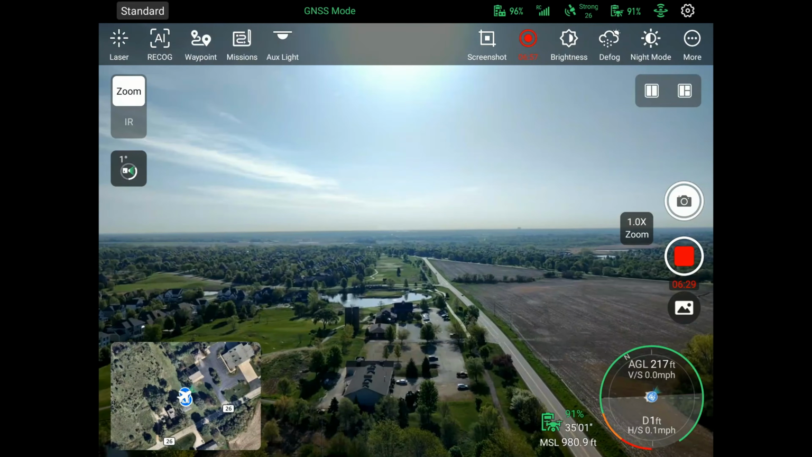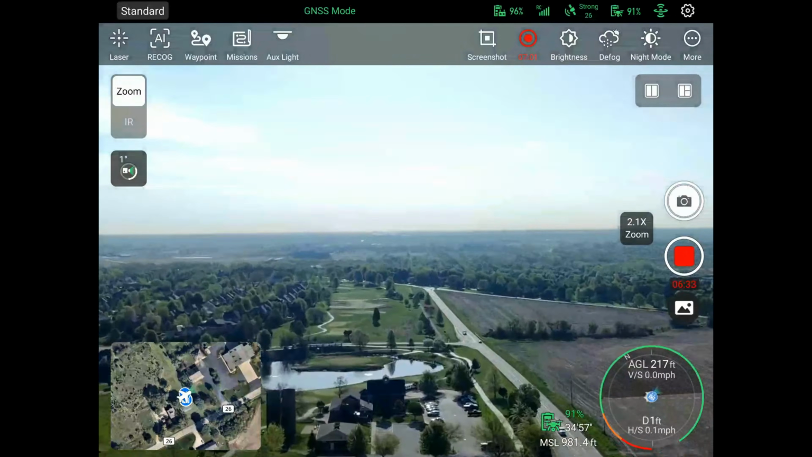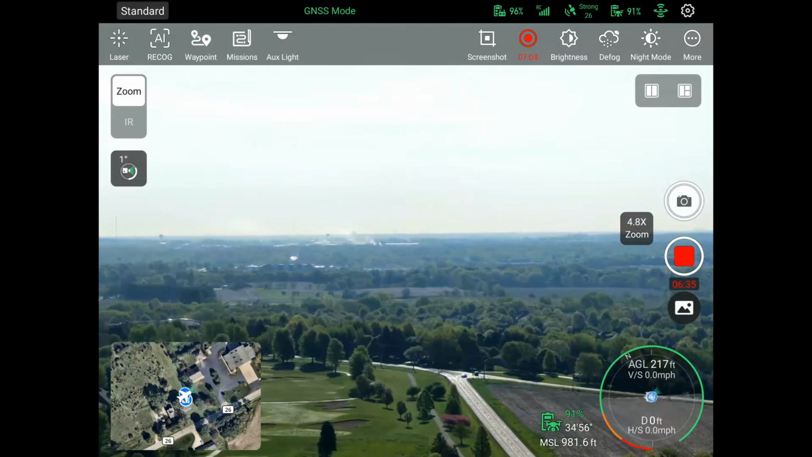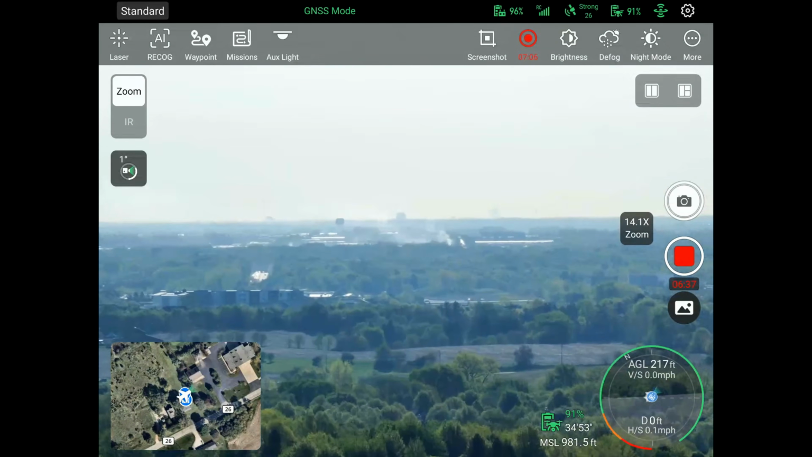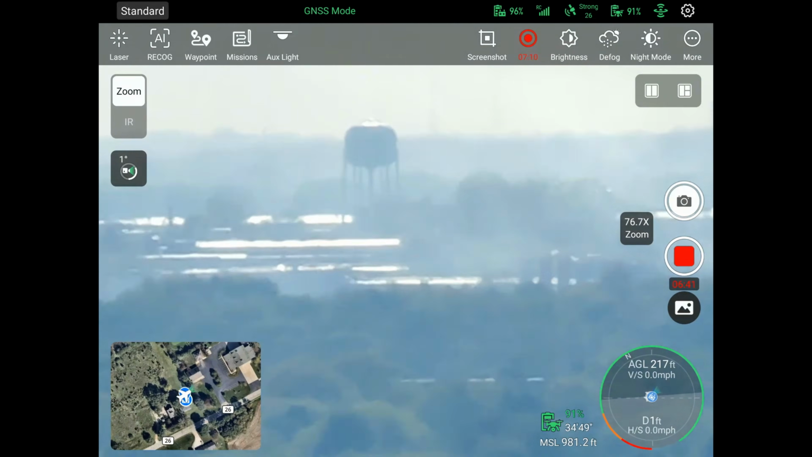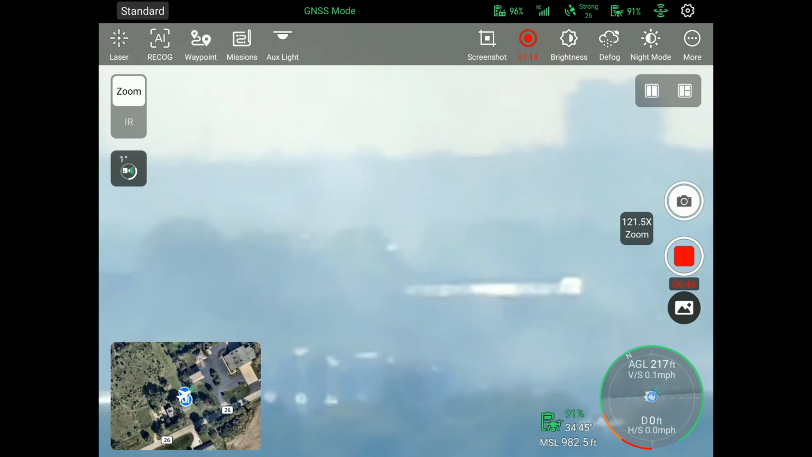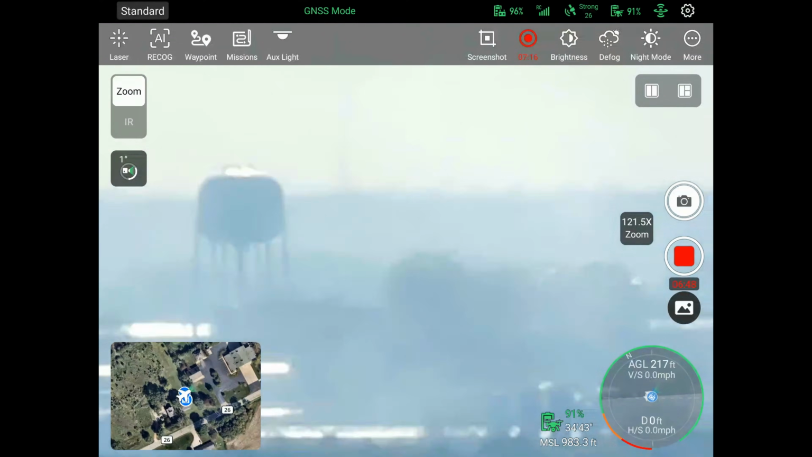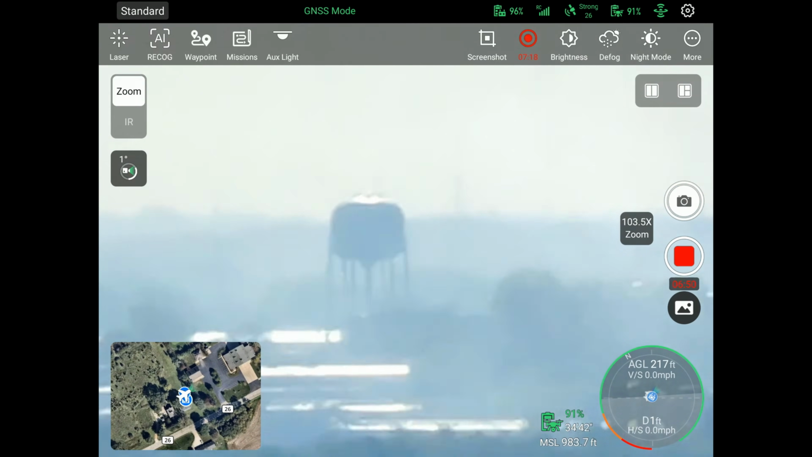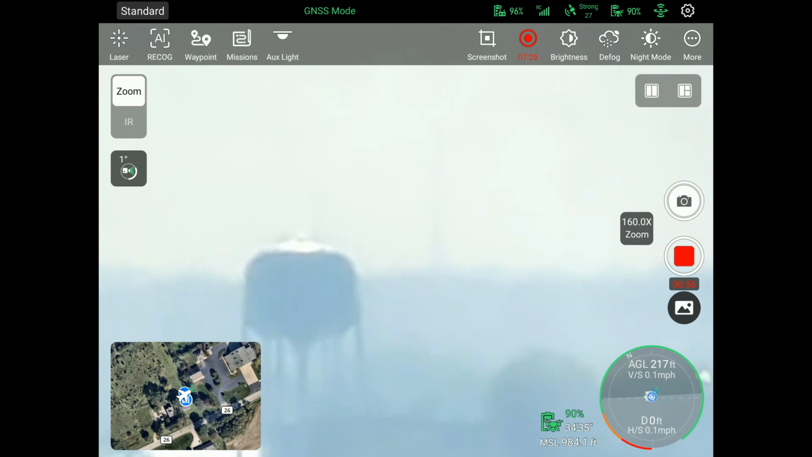All right, so I found a water tower. I want to zoom into that. Maybe we'll be able to read. Over here to the left. The further you zoom, the harder it is to control the camera. So we can't quite read it, but you are zooming really, really far.